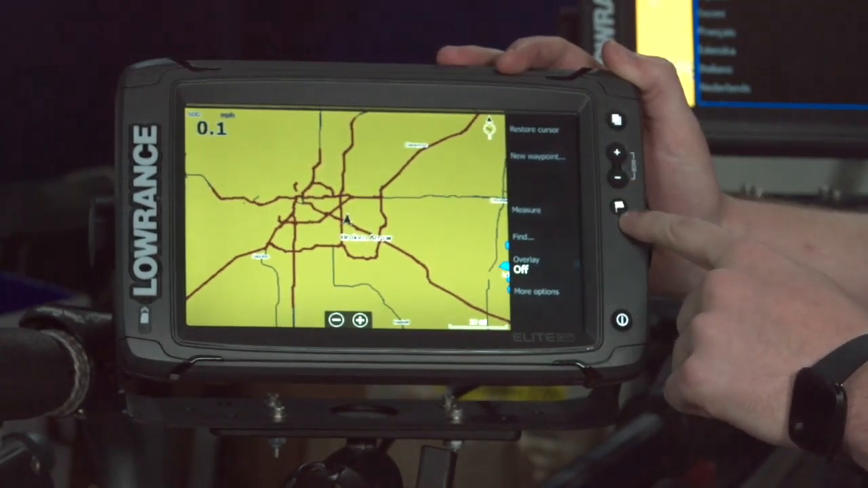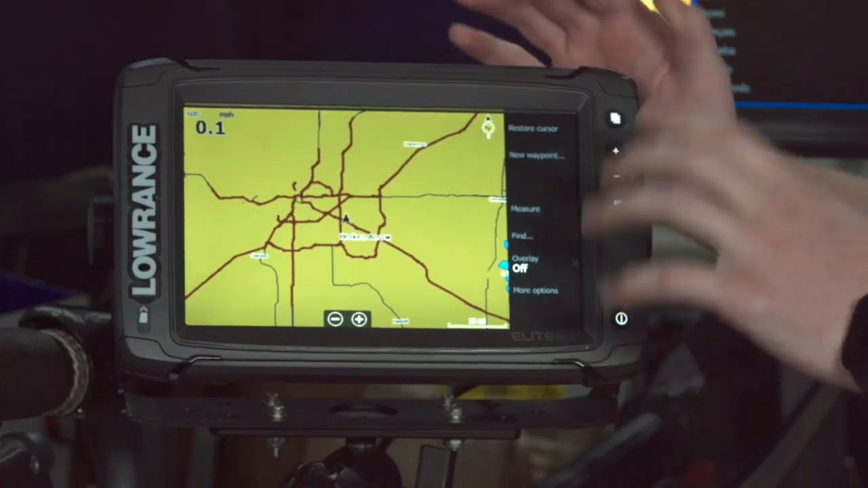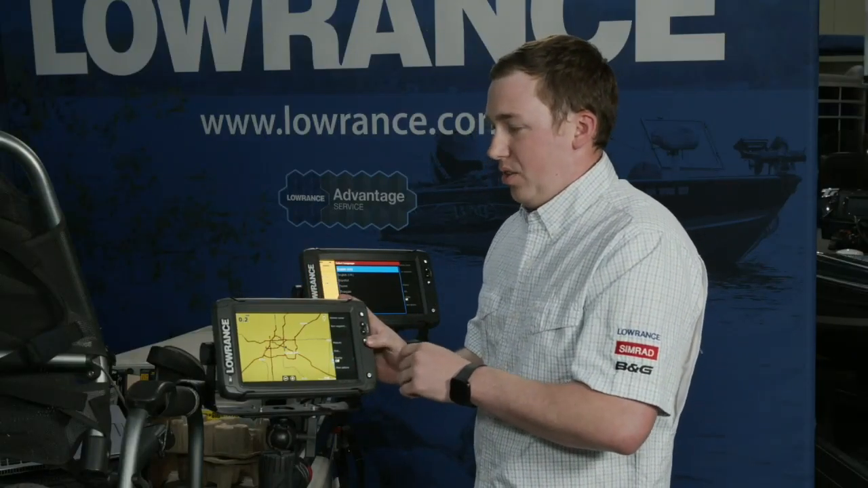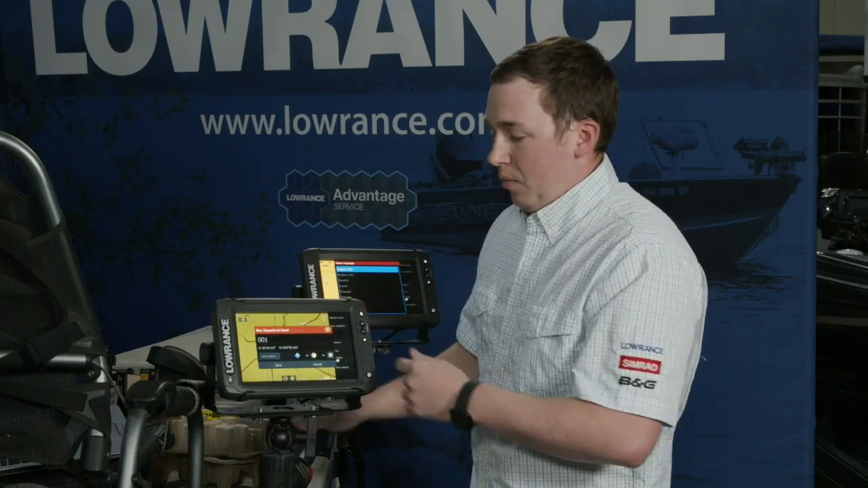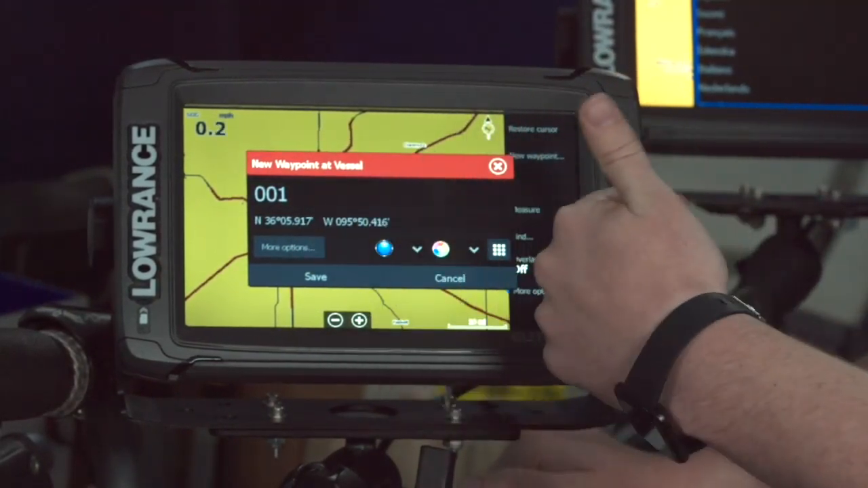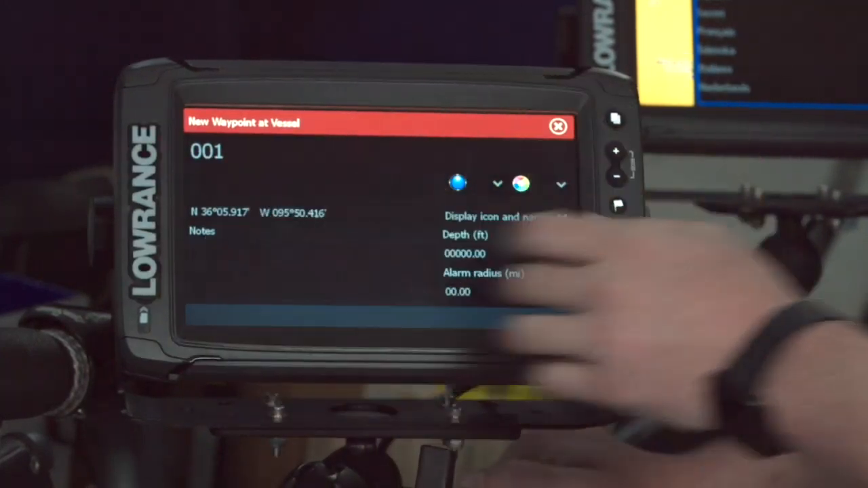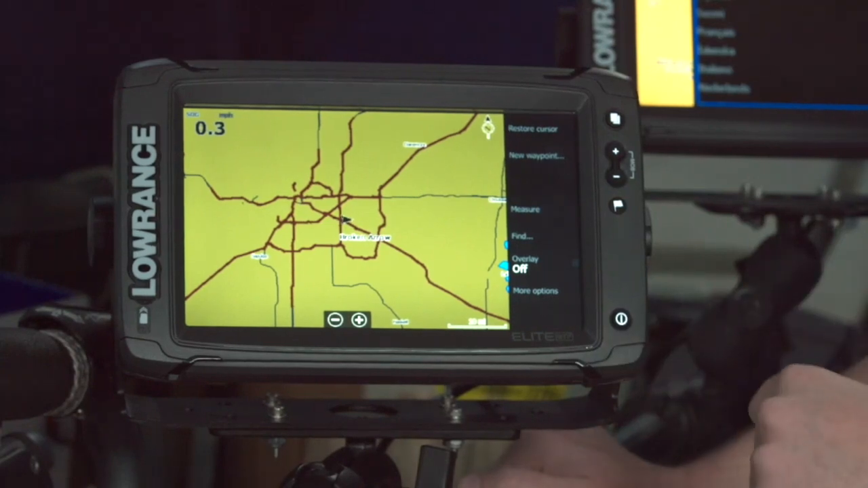So this one is really important. We put this one out on its own for a reason. Waypoint is probably the most important button you can have, right? So this is how you'll mark your spots. Anywhere on the map, you press that little waypoint key, and it'll pop up the waypoint menu. And you can type a name in here. You can change the icon. You can even put some notes in here if you want. There's all kinds of cool stuff you can do with waypoints. So those are the buttons on the side.